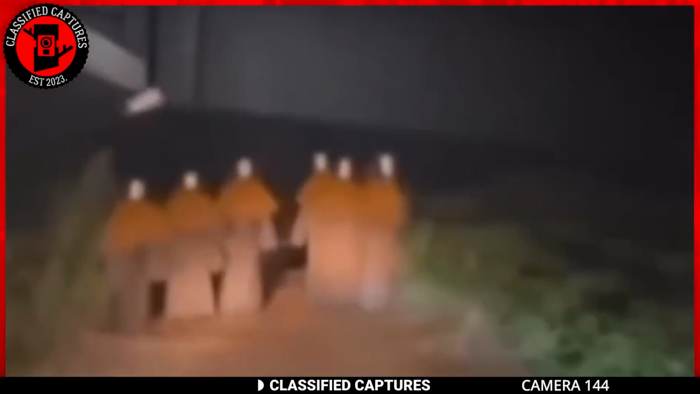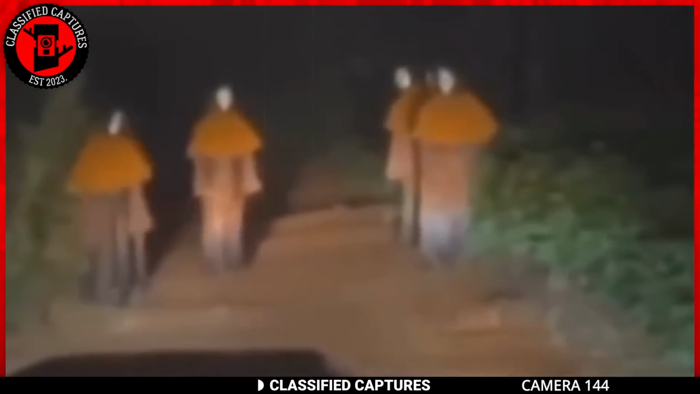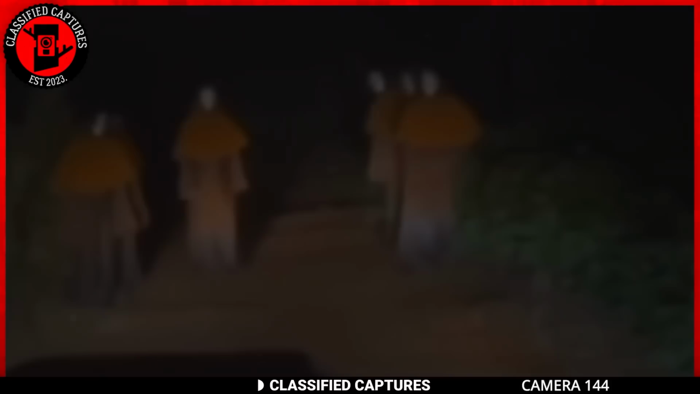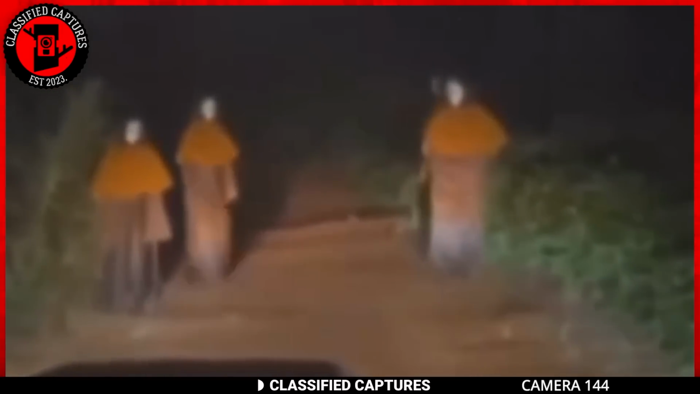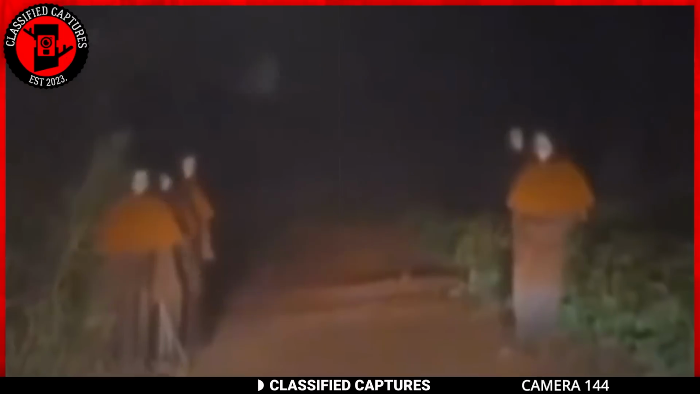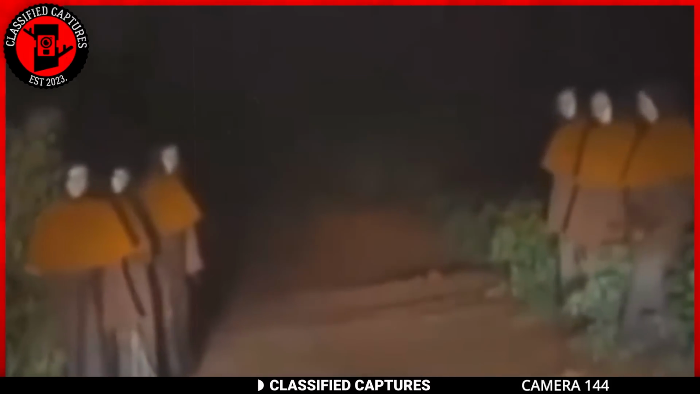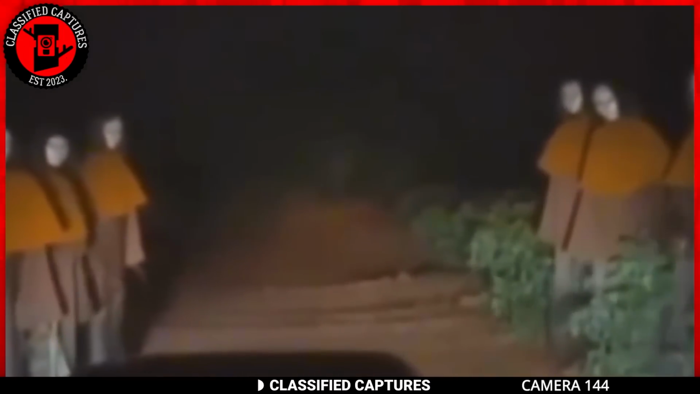The big mystery here: who were those masked figures and why in the world were they standing in the middle of the road? Could they be ritualistic gatherings, or are we dealing with supernatural phenomena? Now, some skeptics are calling foul, saying it's all staged for a scare. But what's your take on this? Is it a spooky encounter with the unknown, or just a well-crafted performance to give everyone a good scare?